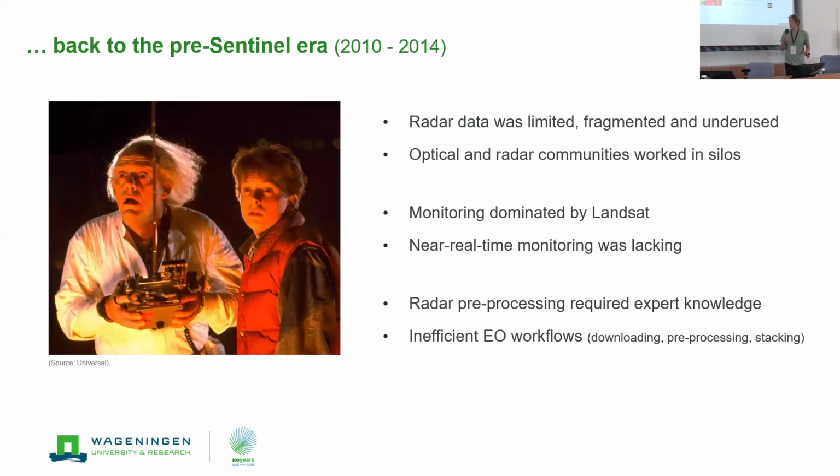But let's go a little bit back in time to the pre-Sentinel era, the time when I started my PhD in 2010. And I did a PhD on combining actually optical and radar data. And at that time, radar data was very limited. The access was limited, archives were fragmented, and was heavily underused. So I had access through the Kyoto and Carbon Initiative to a few stacks of ALOS PALSAR L-band data.